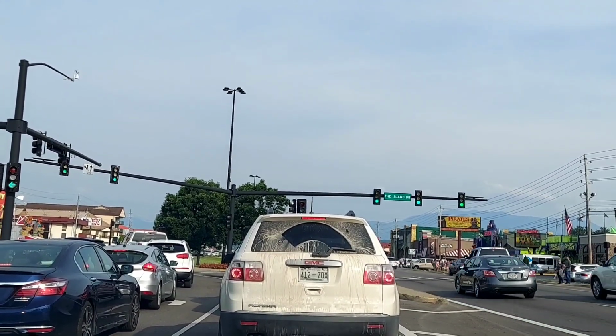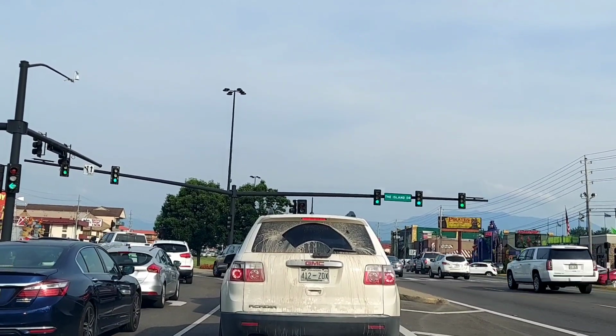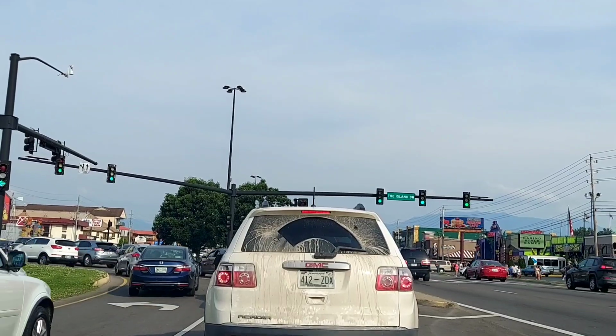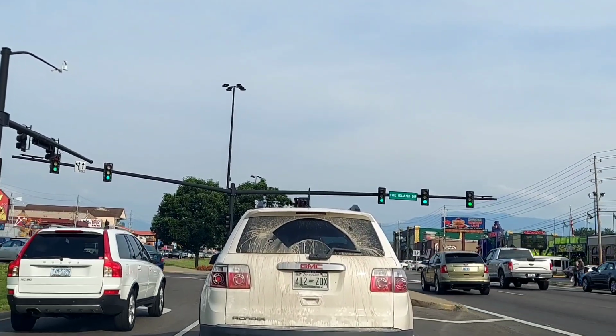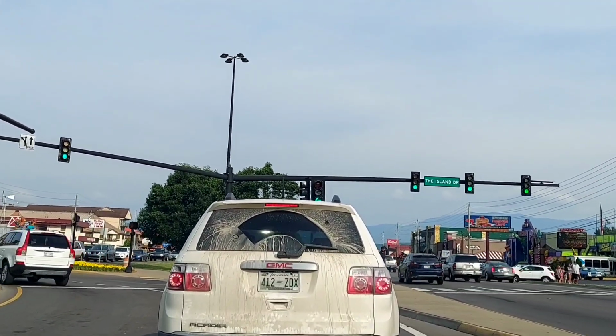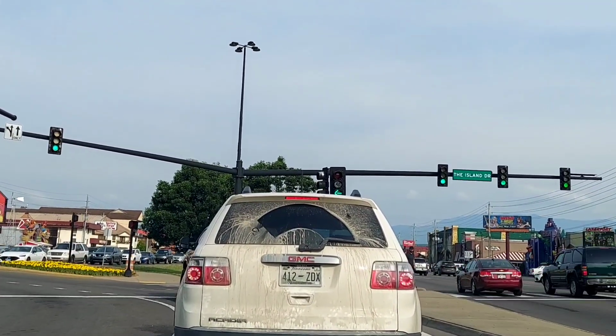The car. Myrtle is the name of this car. Myrtle's going to retire. Someone else is going to get it. I'm going to get a new one. Thinking a white or a silver Subaru Legacy. One of the two colors. I didn't like the black. I looked at the black, and that just wasn't my thing.